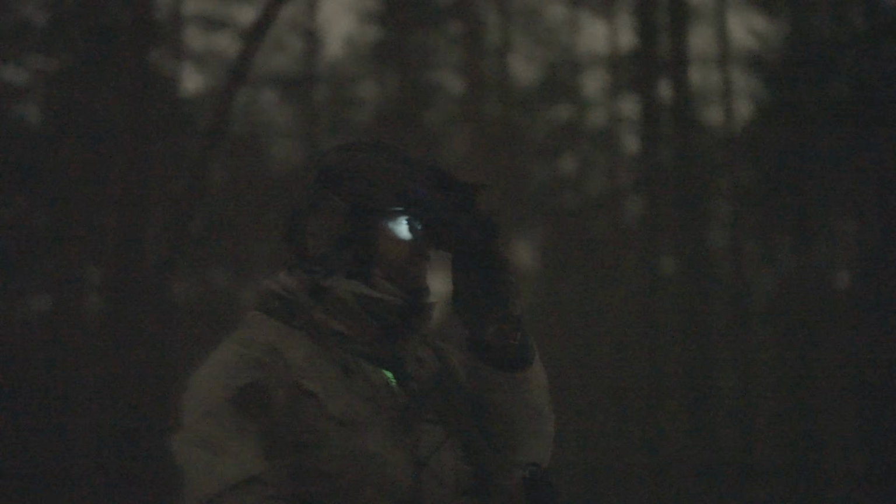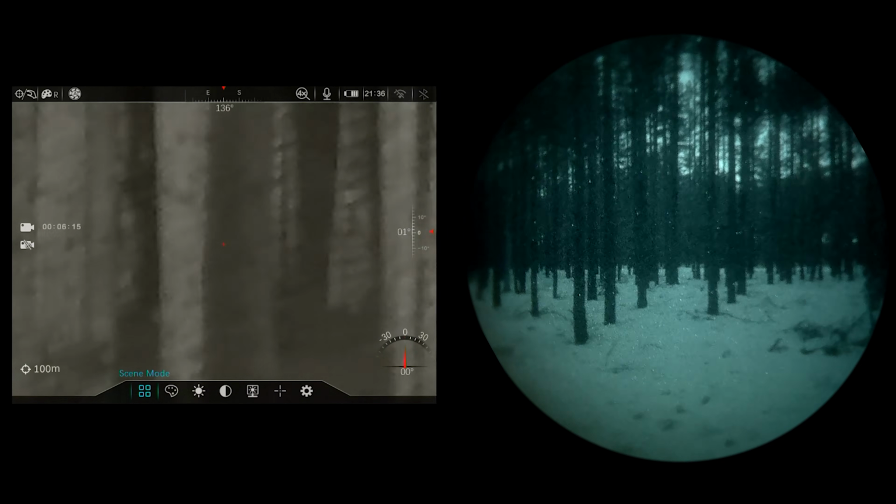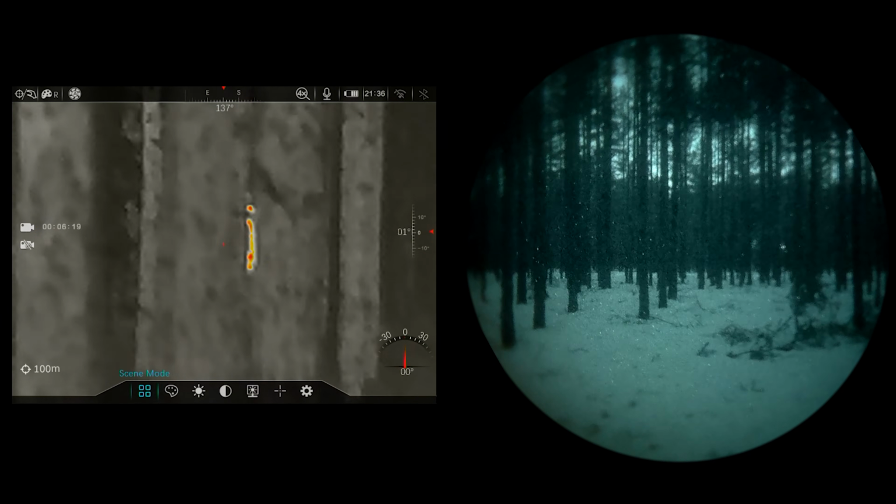He's not moving at the moment. Would I spot that on the go? Probably not. That's the indication that you get. If you're scanning, everything else is black and gray. And if you have it on red hot mode, you get something like that.